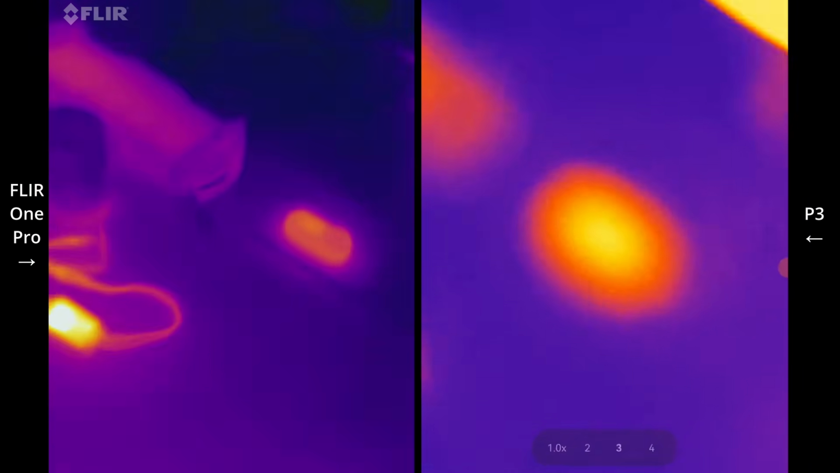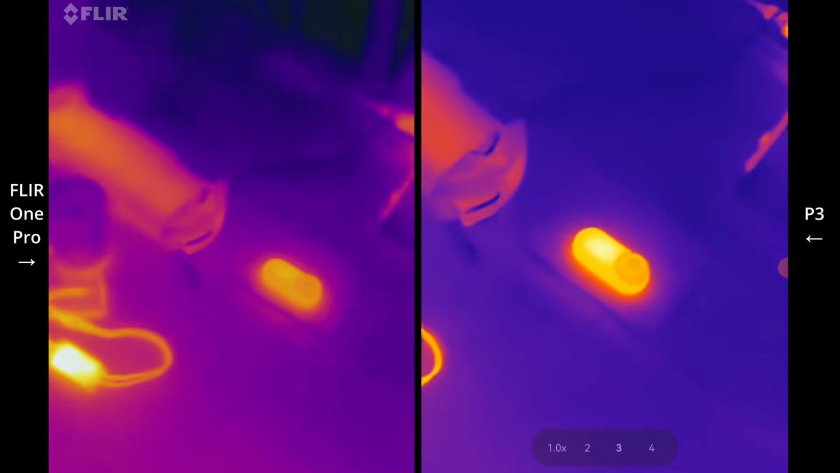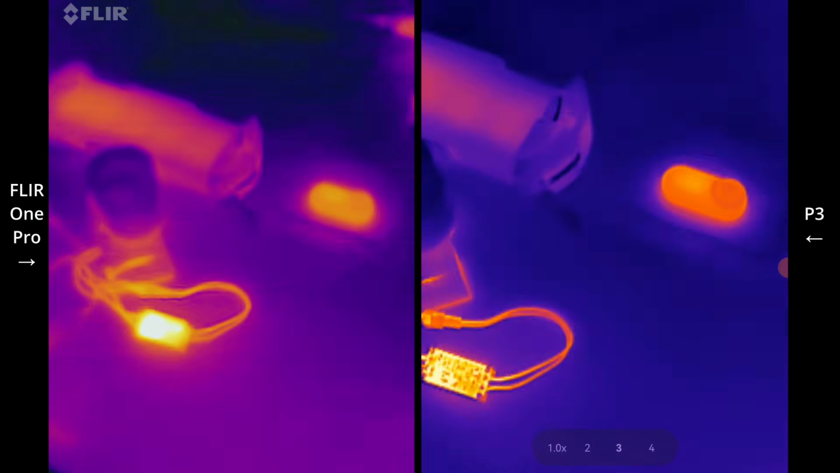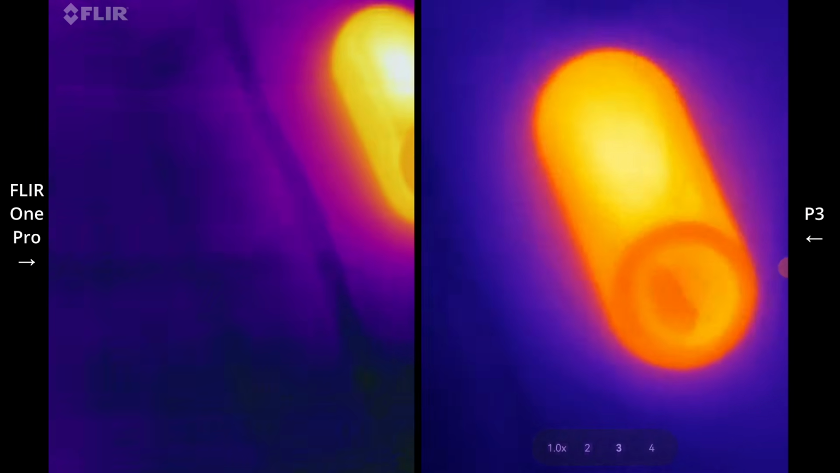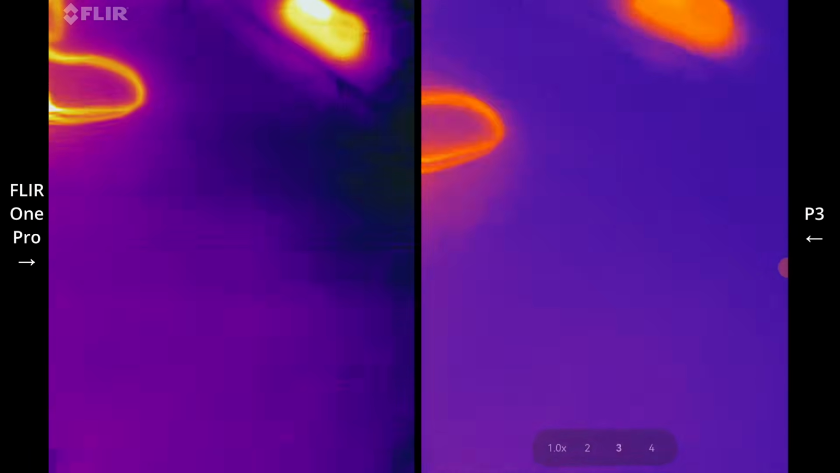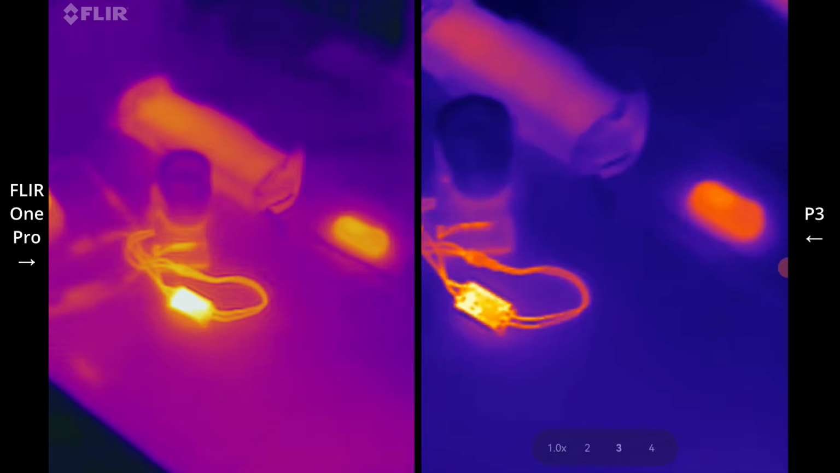Just being able to use that focus knob, and we'll focus back out again. On the desk, I've got a flashlight there. I wonder if you can see the little LEDs. Nope. It's glass on the front, so it's not able to transmit through.